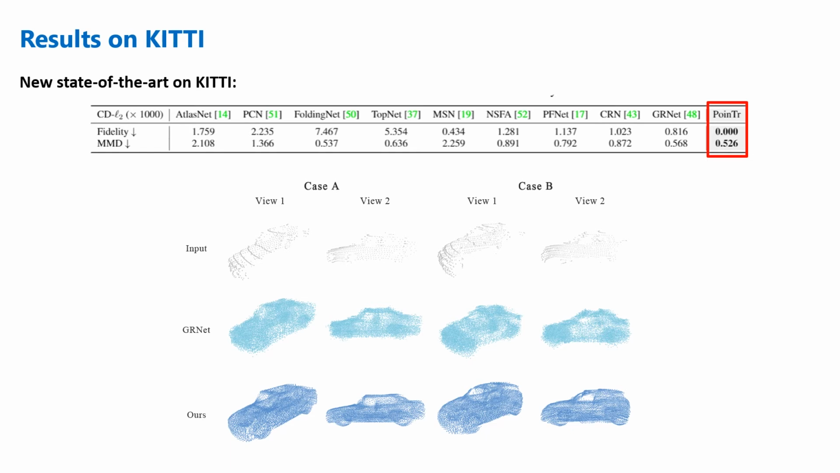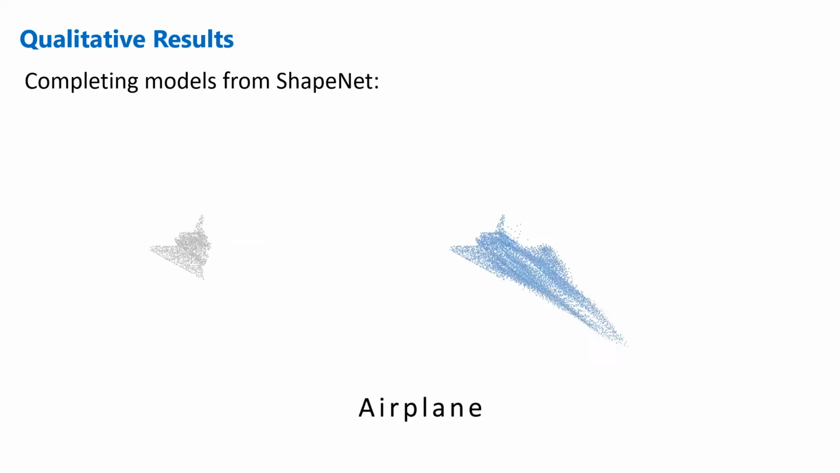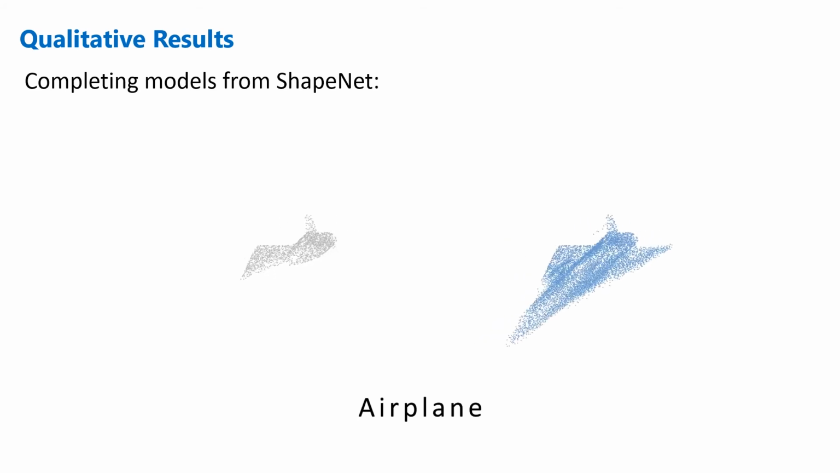Here are some visual results on the KITTI dataset. Our method can recover the complete point cloud of a car with more accurate boundaries and details like the tires of cars. Here are the qualitative results of the objects from novel categories. We see our model has better generalization ability compared to previous methods. Here are more qualitative results on ShapeNet and KITTI.